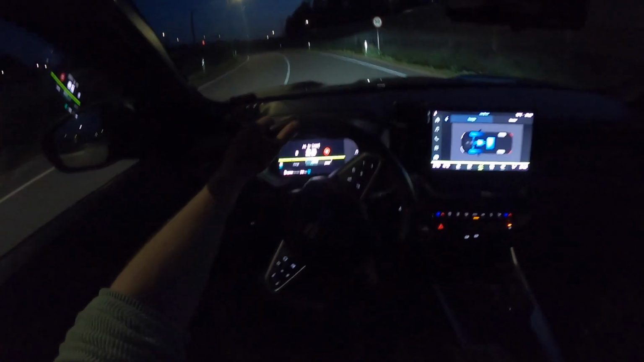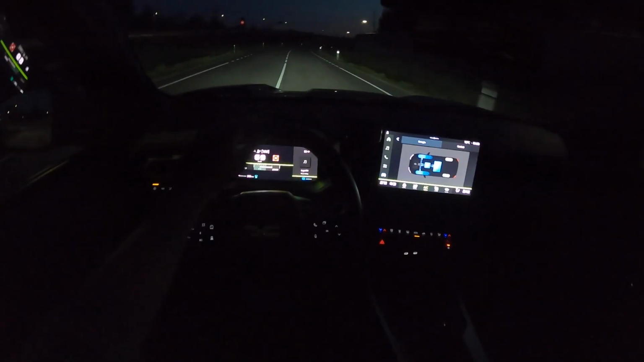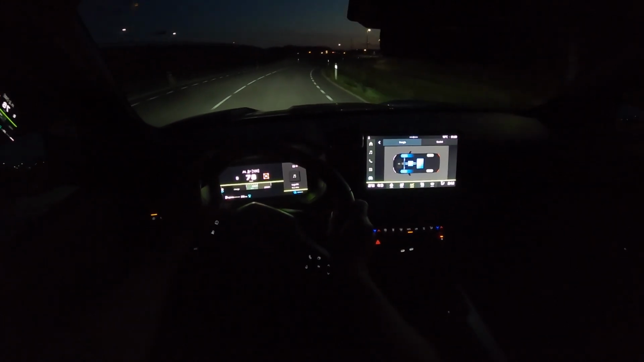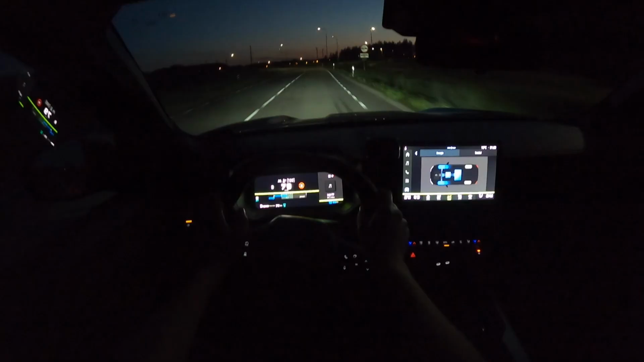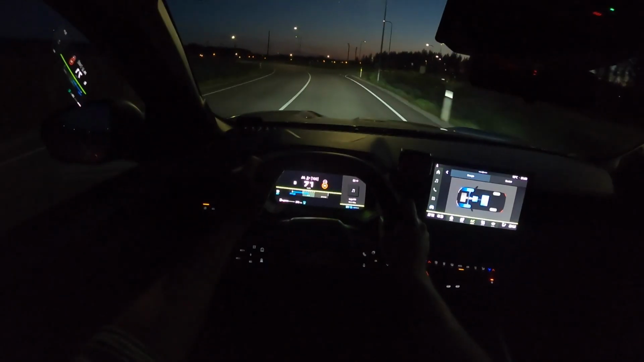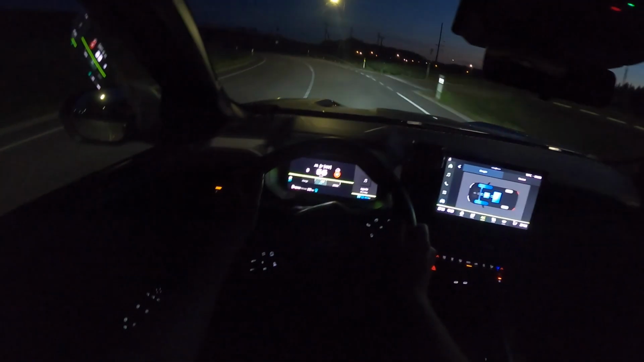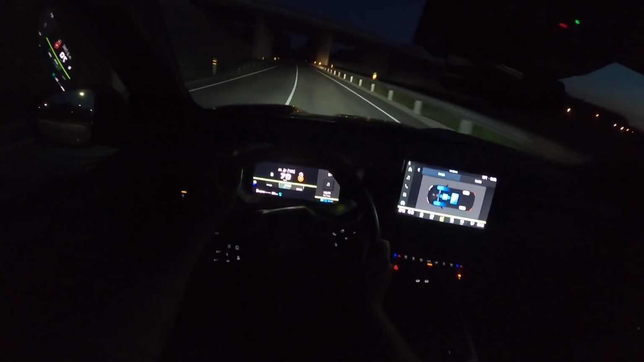Oh yeah, we can do acceleration somewhere here. So enjoyable.